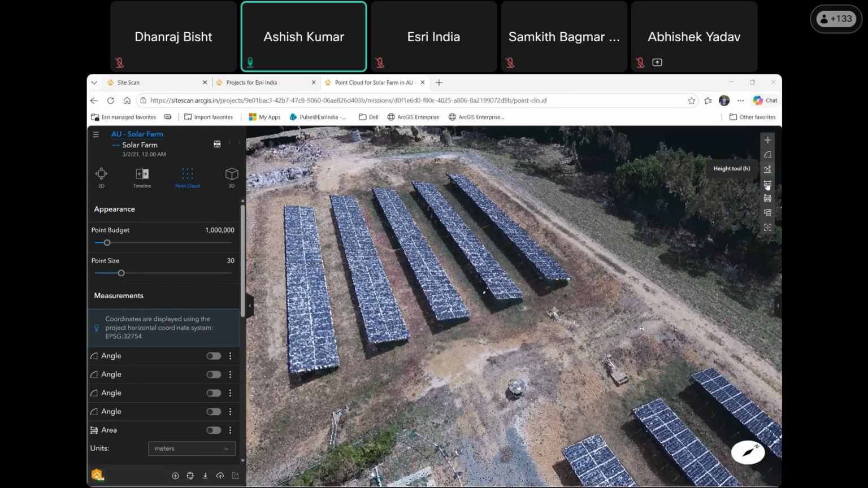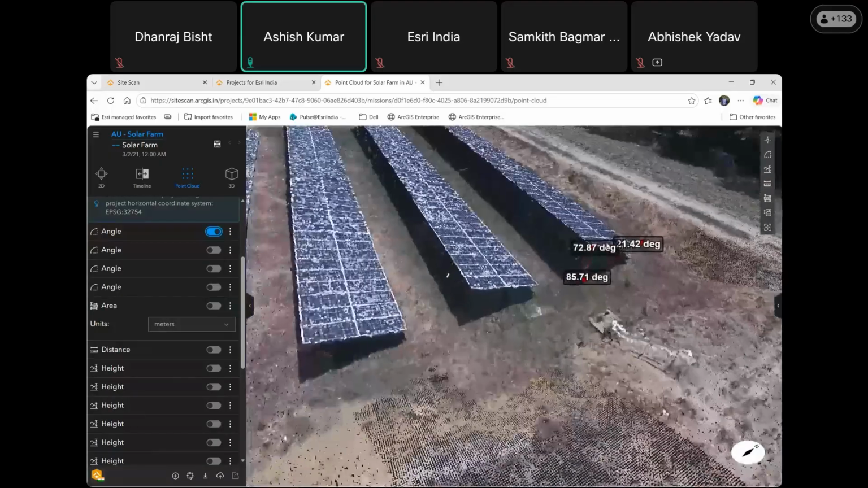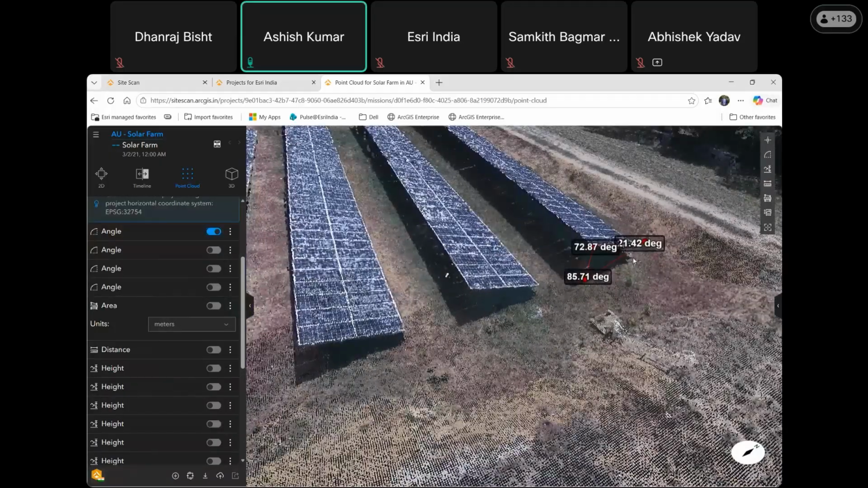You can calculate height, measure those objects, and use geometric capabilities such as area calculation and elevation profile calculation. You can capture this area by clicking on those points.